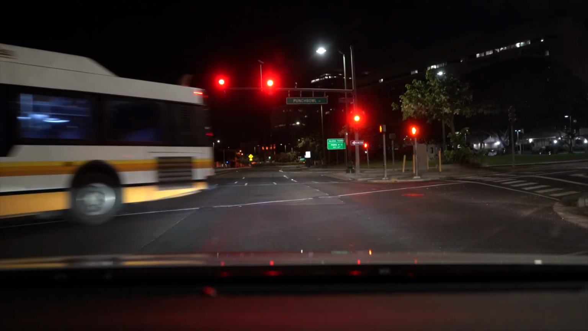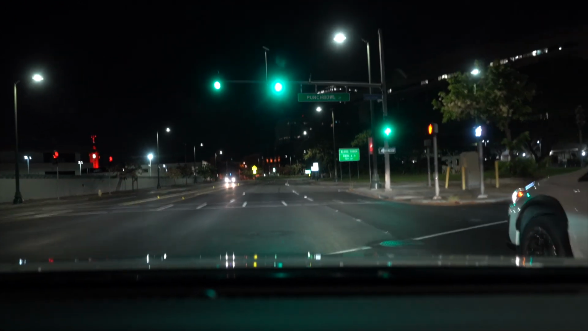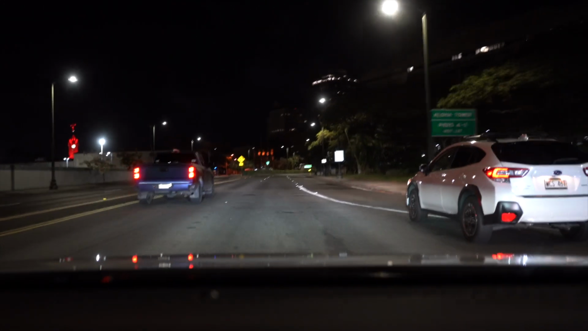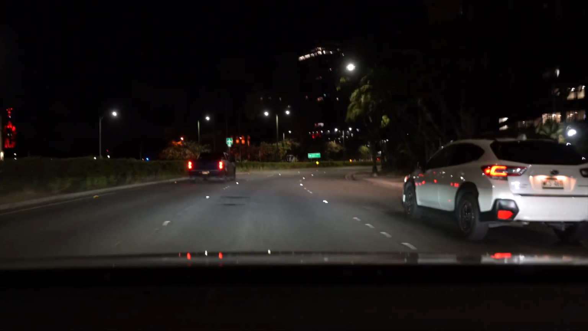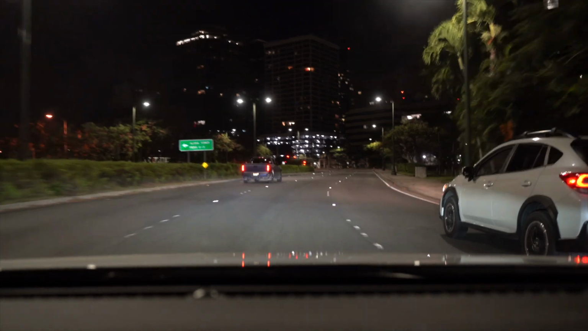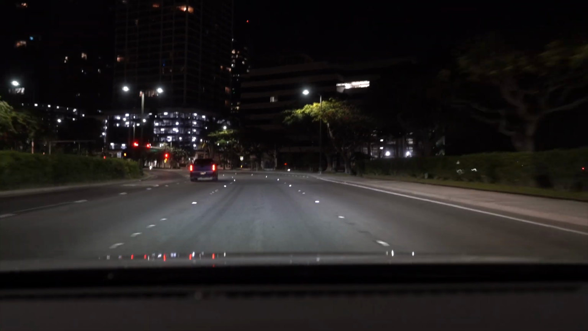And currently I'm stopped at Punchbowl Street. And I'm just going to go around. So downtown is right in front of me.